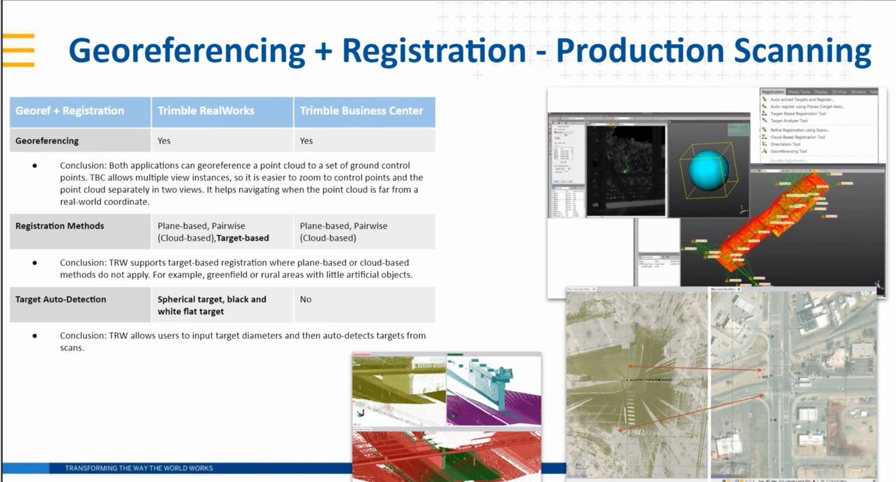I would just say on the RealWorks side, as Joe mentioned, RealWorks has been around for quite a while and been dedicated to point clouds. So every time some tricky situation came up where it was difficult to register, we took it and implemented something into RealWorks. So it's got a number of tools, and it's got a ton of automation, but bad things do happen sometimes.